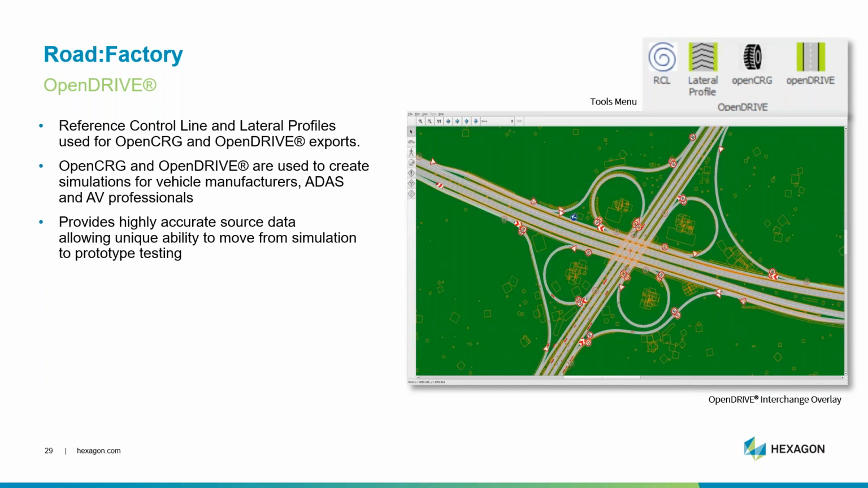What we are able to generate from all of the outstanding features that Jason has showed us previously is now to build an OpenCRG and an OpenDRIVE export directly from Road Factory that then is input into simulations across the board.